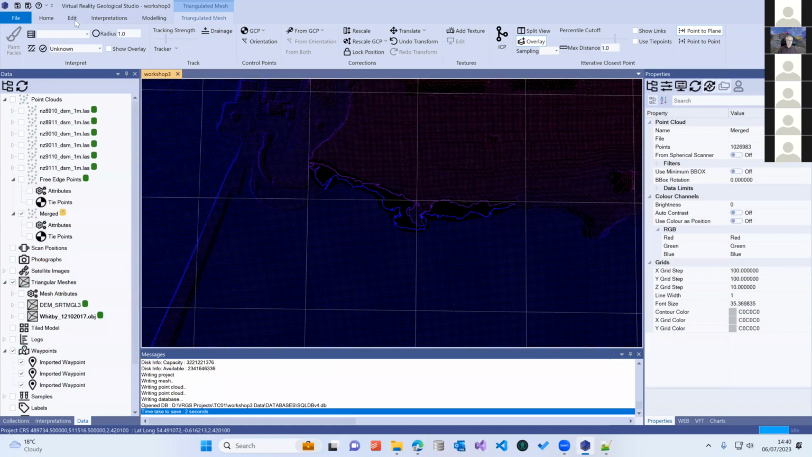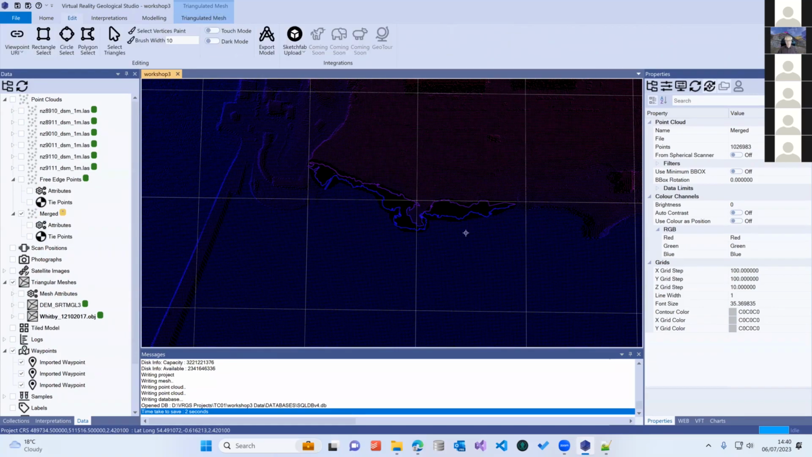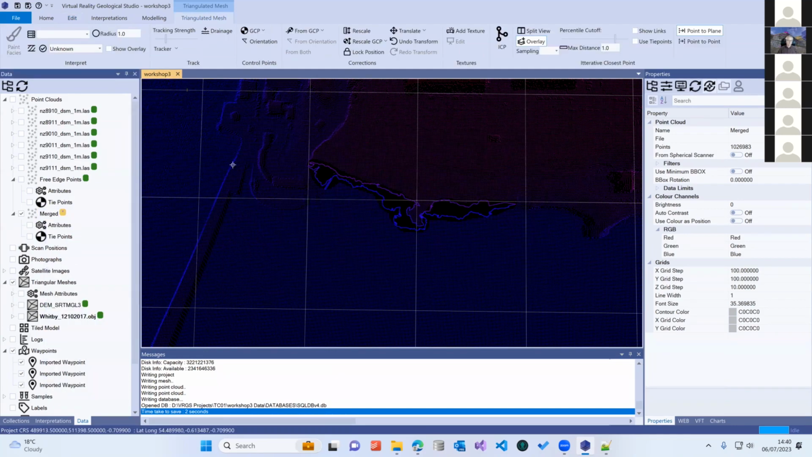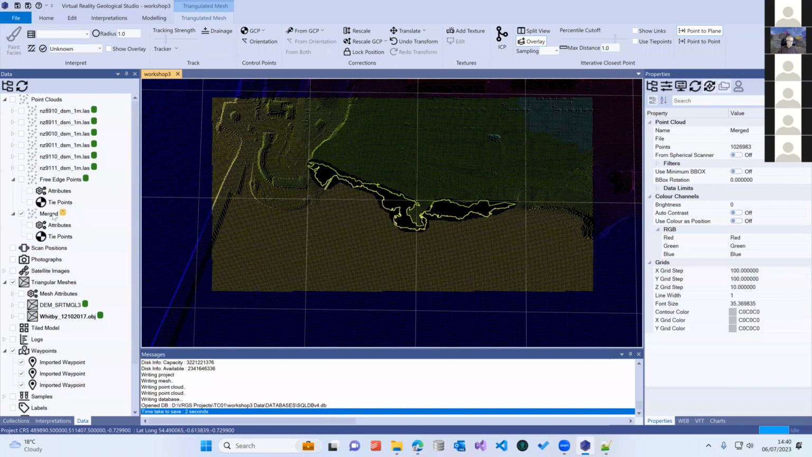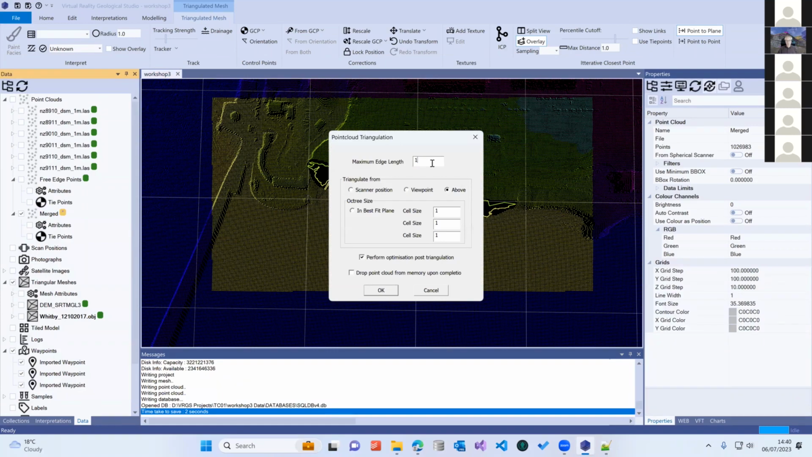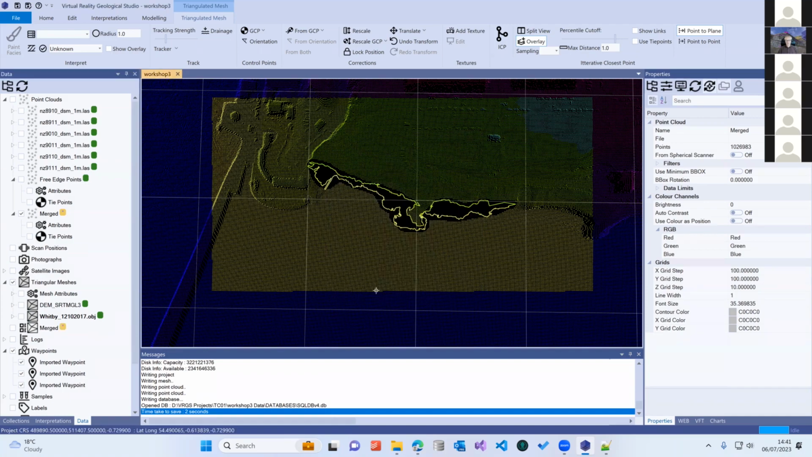Sorry. So I said I needed to do the select, because otherwise the triangulation process can take a long time. So we're only going to triangulate this bit. Operations. Whoops, managed to deselect it. There you go. Operations, triangulate, and we want to set our maximum edge length to be something quite big. And everything else is just the defaults. We don't need to worry about anything else. Let's press OK.